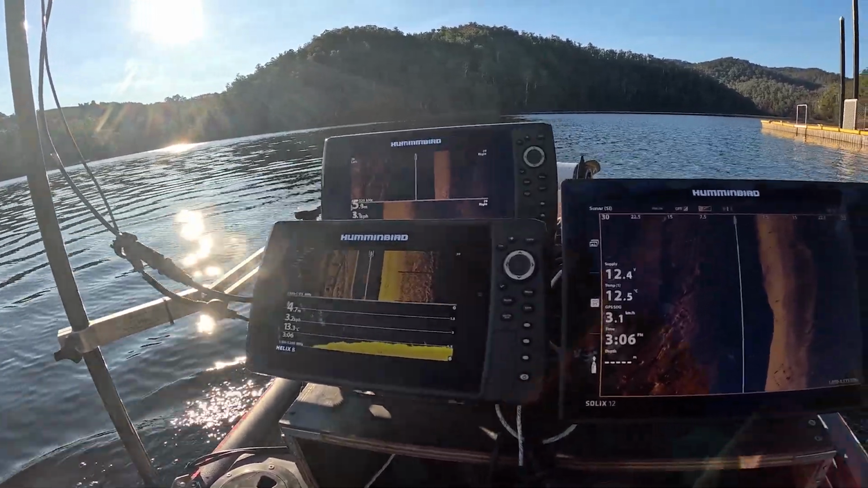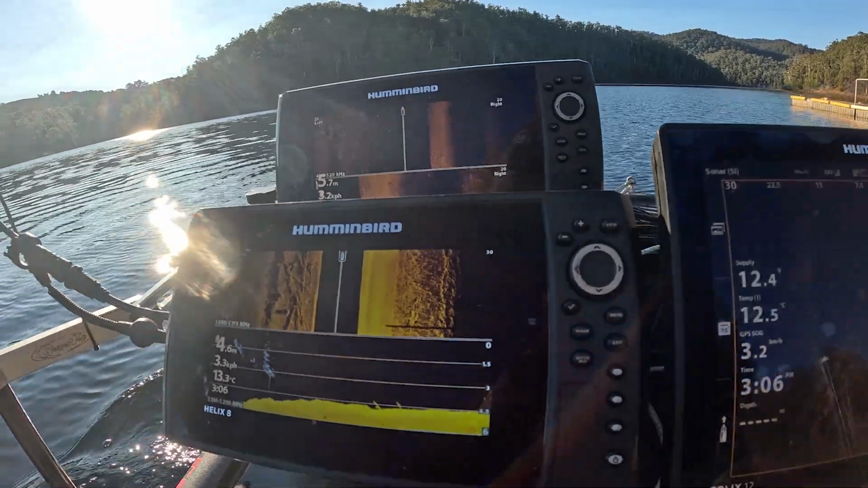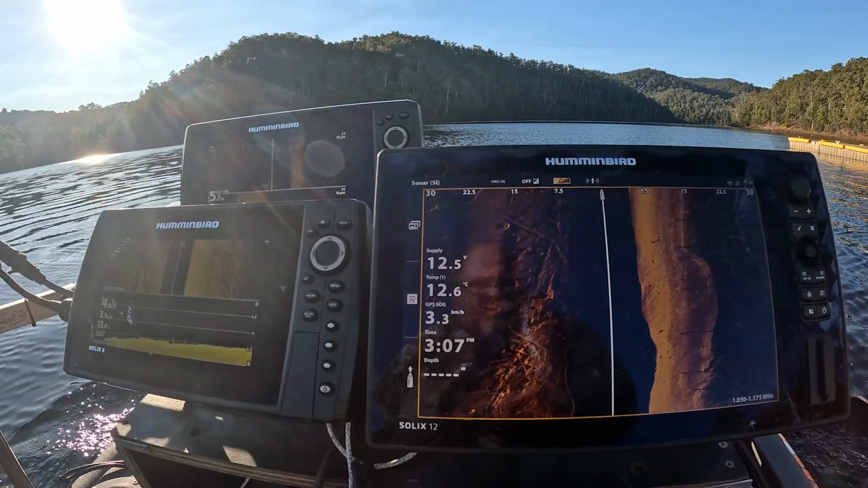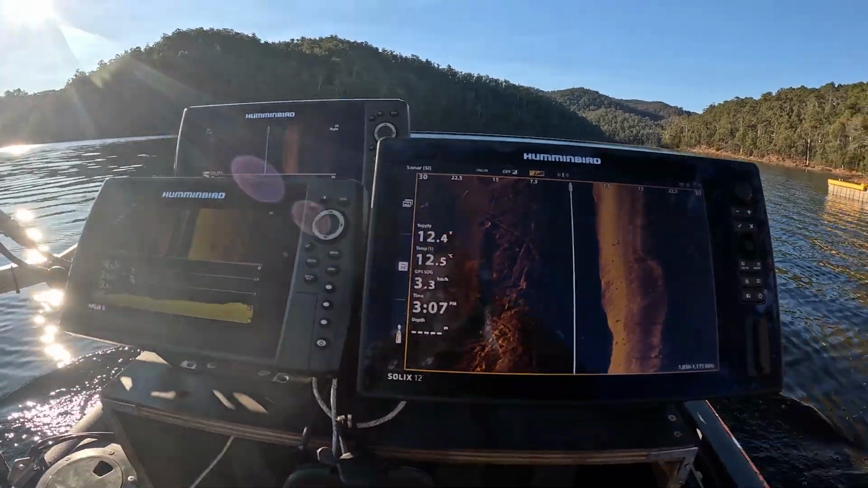Keep an eye out for anything. That's a really good picture there showing me the trees. Only 4.6 meters deep though, so that makes it easy. The deeper you go, the harder it is.